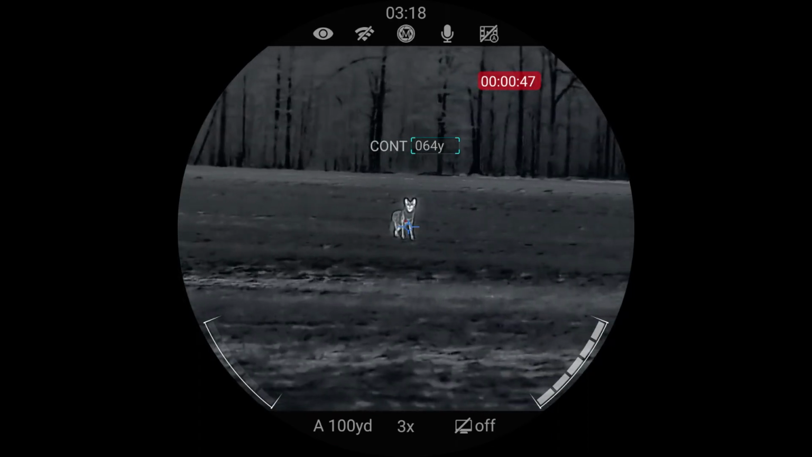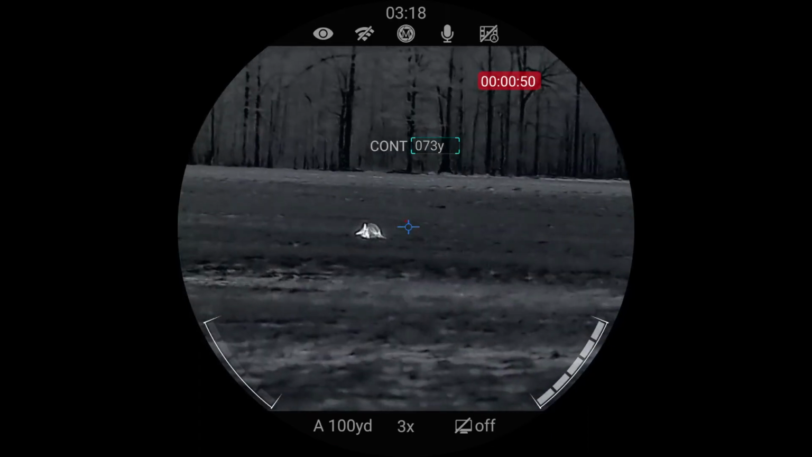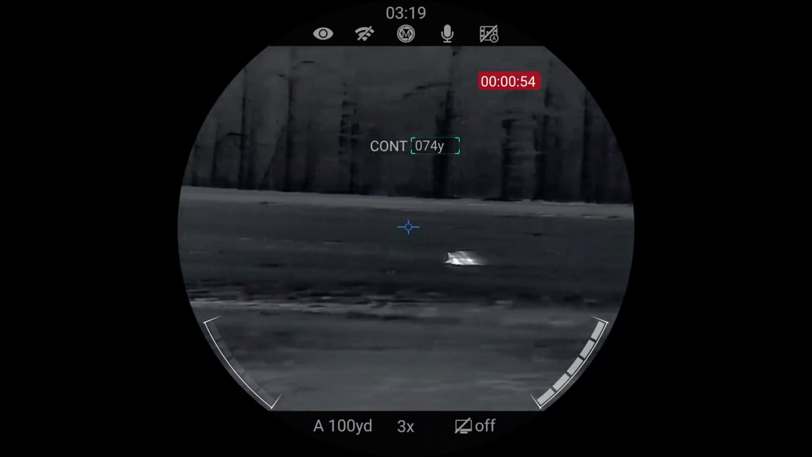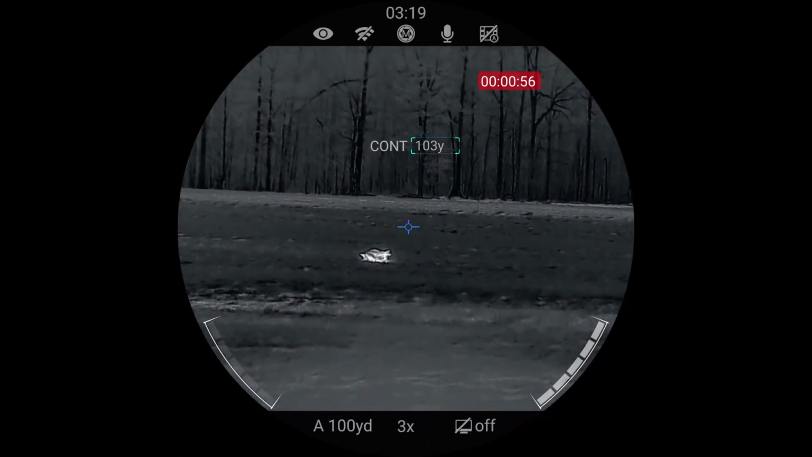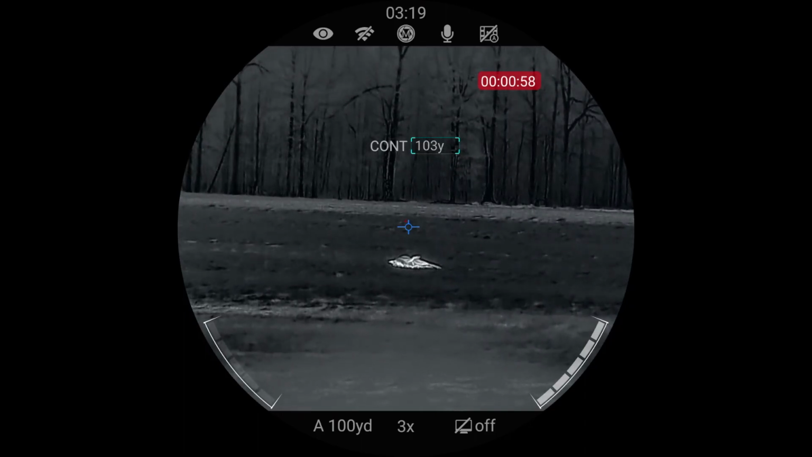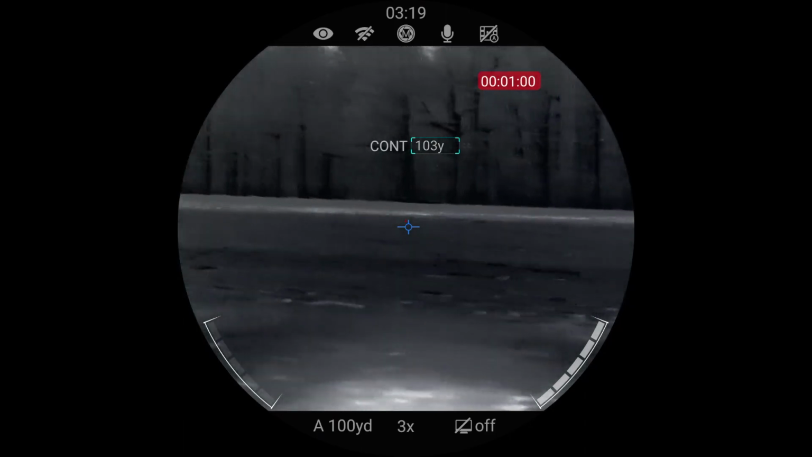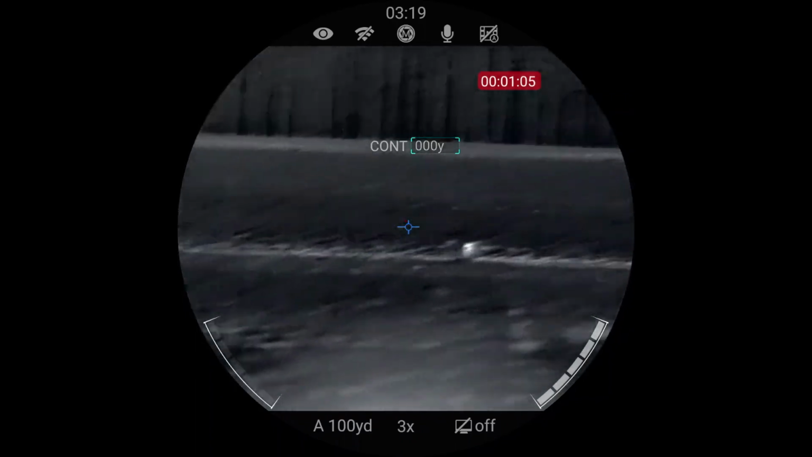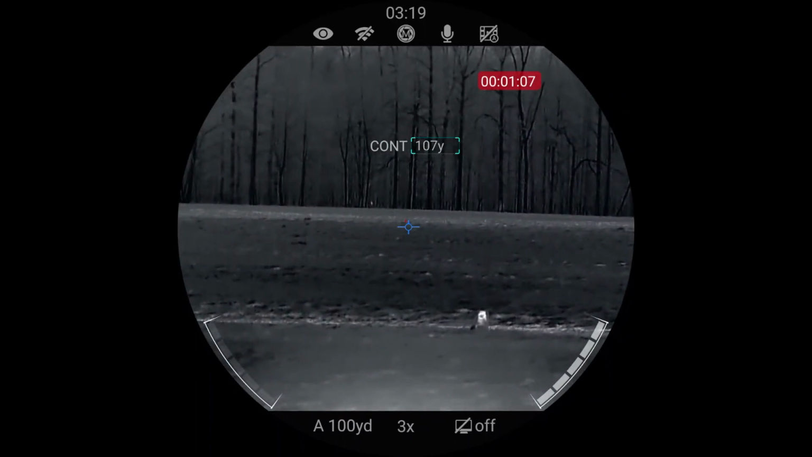3, 2, 1. So I shot this first one. I immediately turned on a little bit of pup distress, which is a great tip. If you ever call a dog in and you know there's a pair, after you shoot that first dog, throw on pup distress, and I'd say 50-60% of the time that second dog will make its way in.